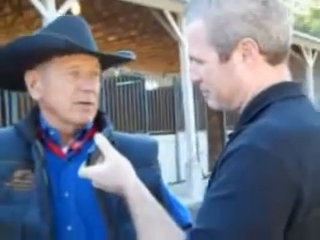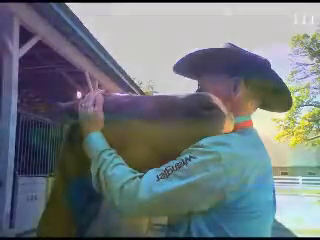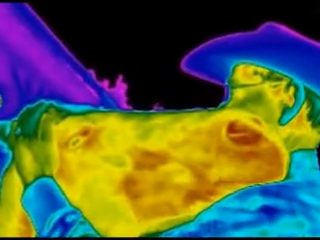Well, a horse is not that way. So horse people actually have to be very giving people, giving of themselves and their time and their effort. They spend a lot of time going to work, just simply to be able to house, take care of, and play with their horses. So they generally are just absolutely excellent people.